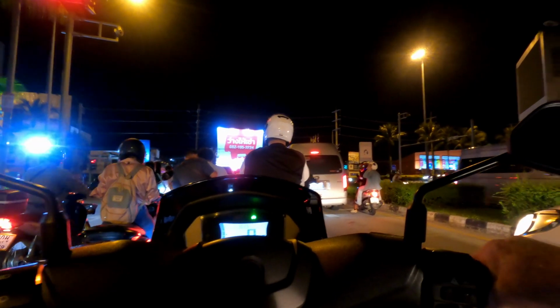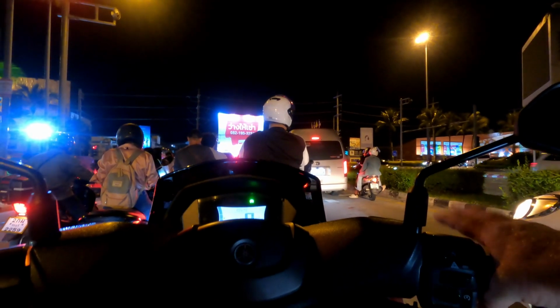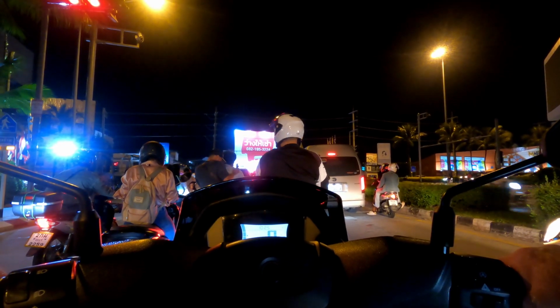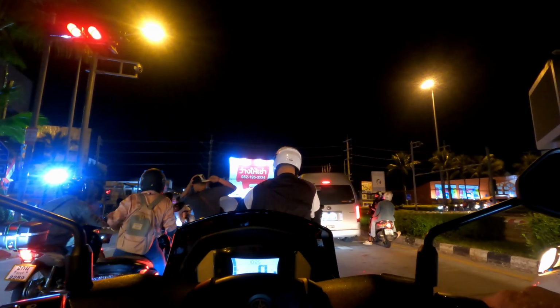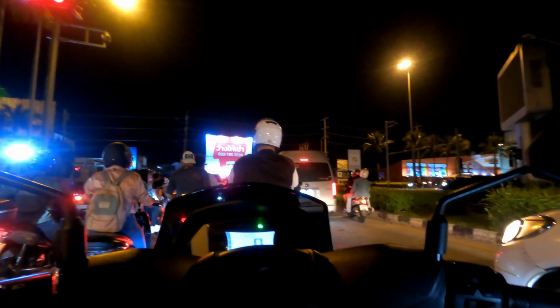And after I make this turn, you'll see traffic really just opens wide open. It's wide open pretty much after that, and I'm going to go ahead and stop the video after that. Not much to see going forward. It's just dark road going back to my place where I stay near Jomtien. Wat Bun Kanchana.